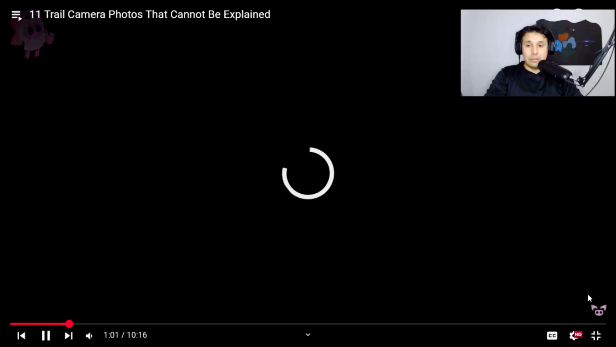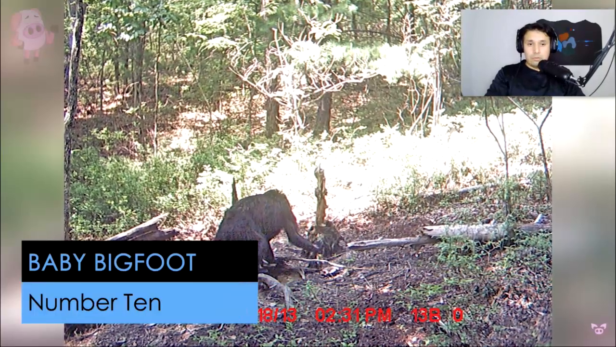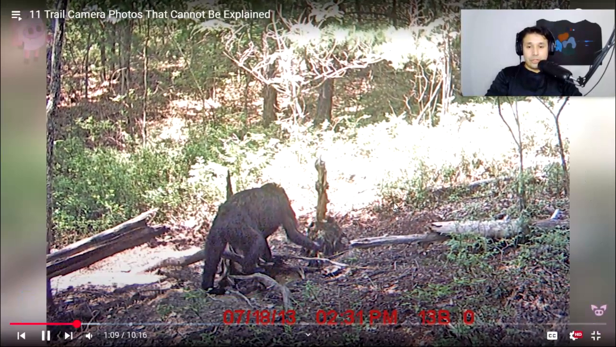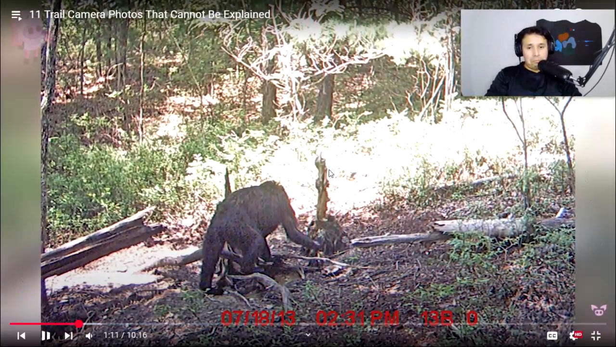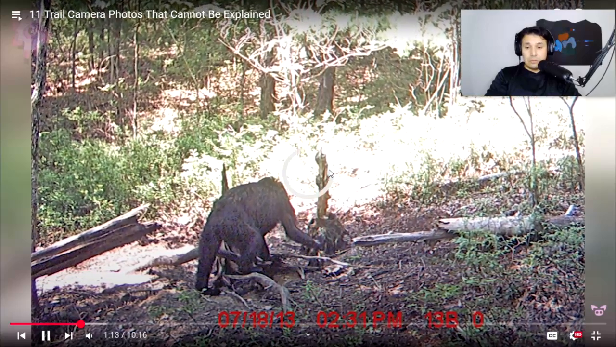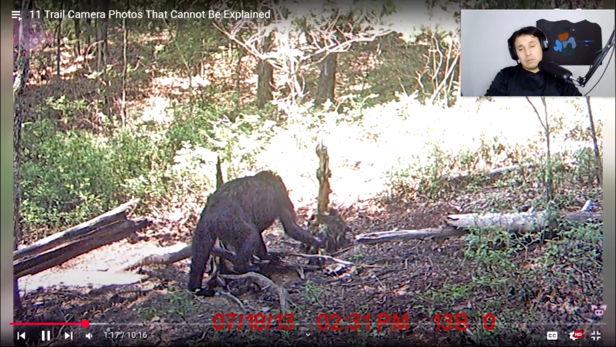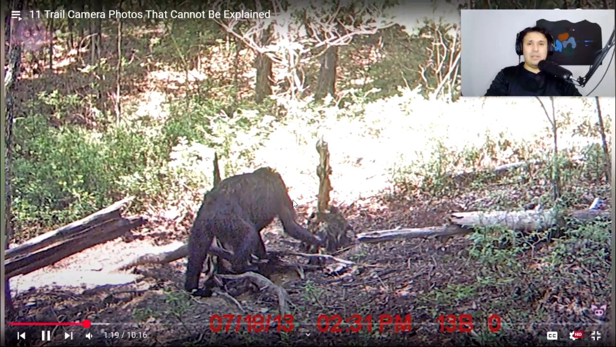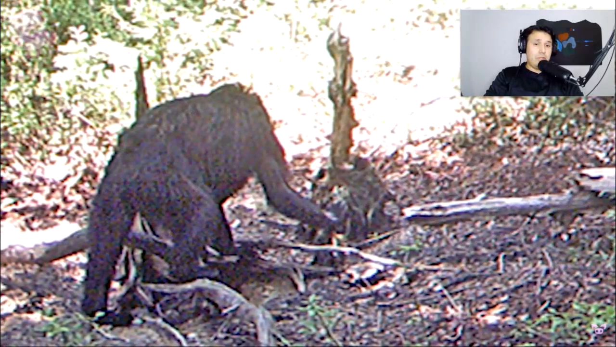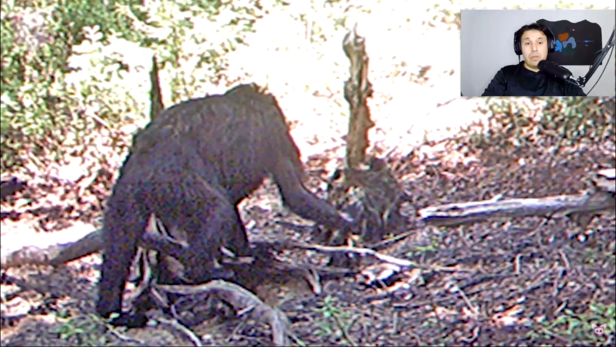In 2013, a trail cam set up in the mountains of southwestern Virginia captured this very strange photo. The image shows some sort of unidentified animal rummaging through the fallen debris. It has long, ape-like limbs, no visible tail, and is covered in dark, shaggy fur. When this photo first surfaced, many were quick to suggest that the mysterious creature could actually be a young Sasquatch foraging for food.